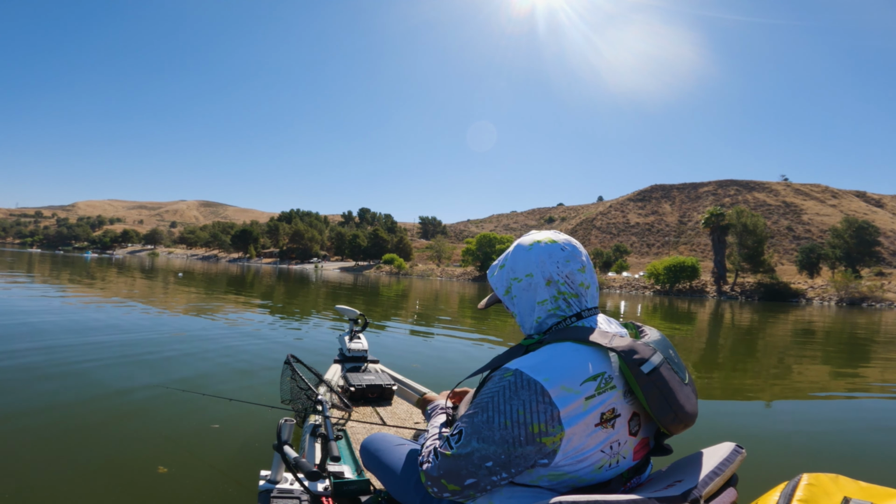I think that was my first fish ever in this area closest to the launch ramp. It's pretty awesome. Break it in. I don't know if it's bad luck. What do you guys think? Comment below. What do you guys think is bad luck to catch?